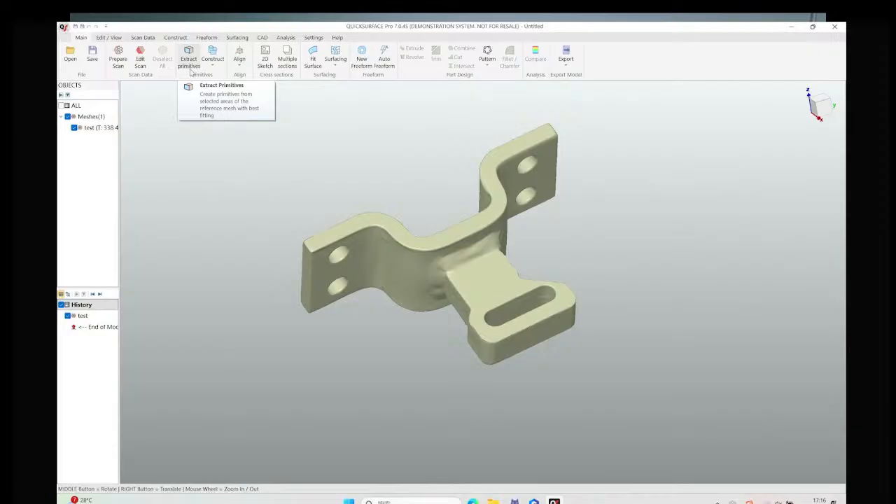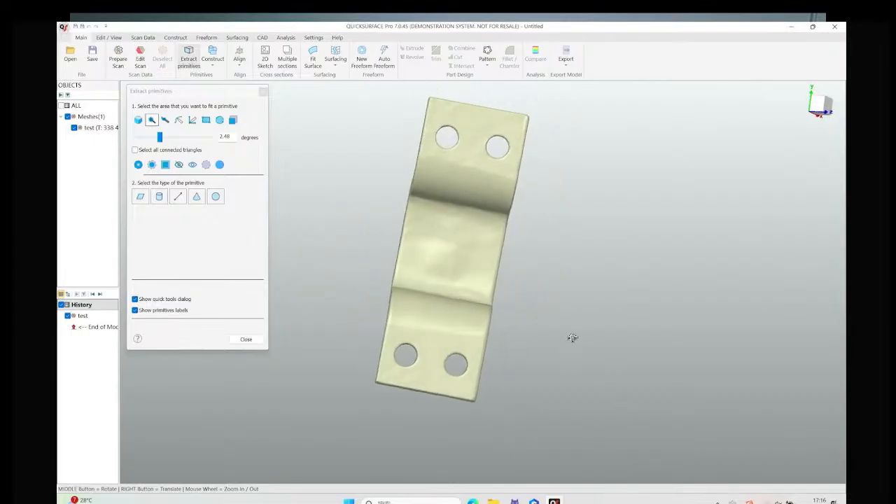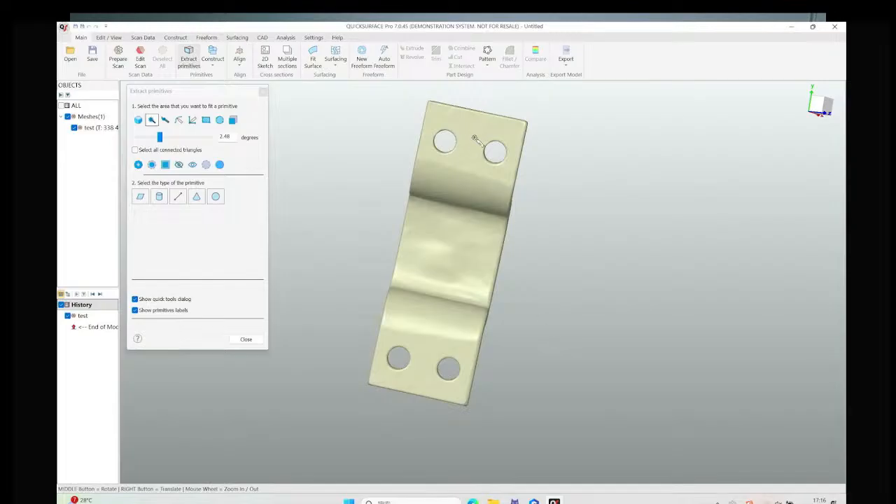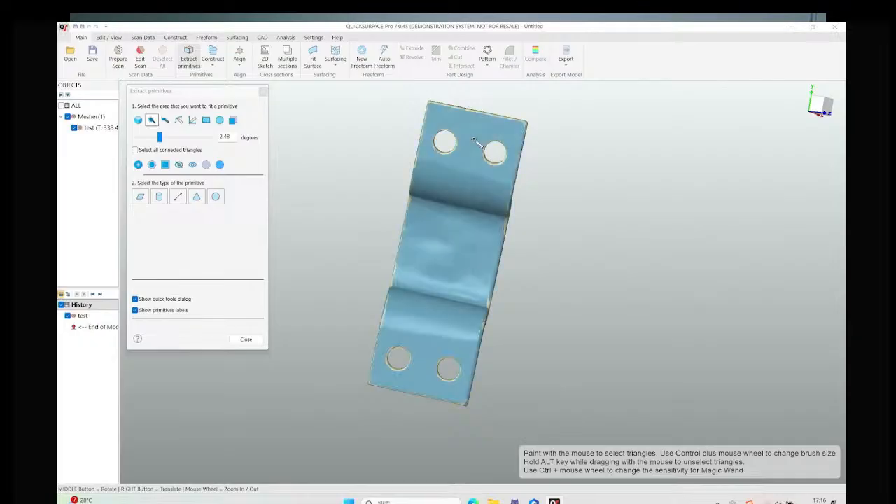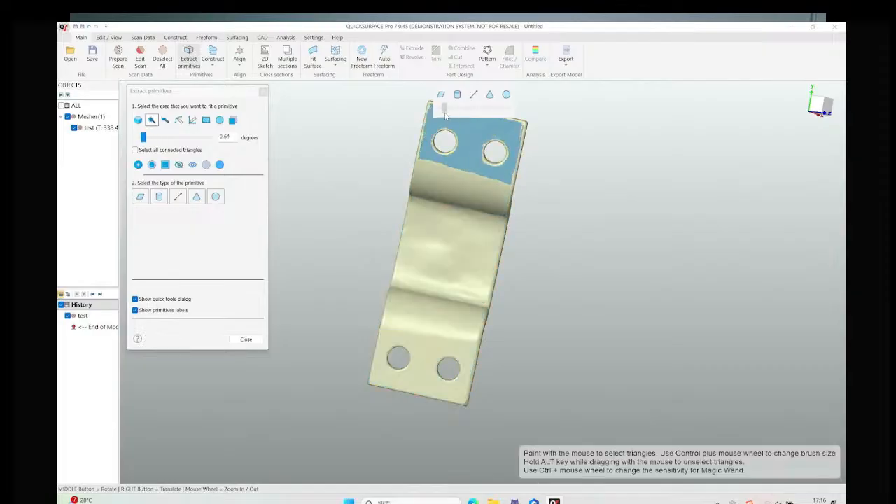Here I will start by extracting the primitives so that we can have a reference for the coordinate alignment. First of all, we need to extract the primitives. You need to observe the model and find the geometric features that can help us create a coordinate system. First of all, we need to find the base. The base is the most important geometric feature of this industrial part that can help us create the floor. We can also adjust the sensitivity to help recognize the exact feature, the base.